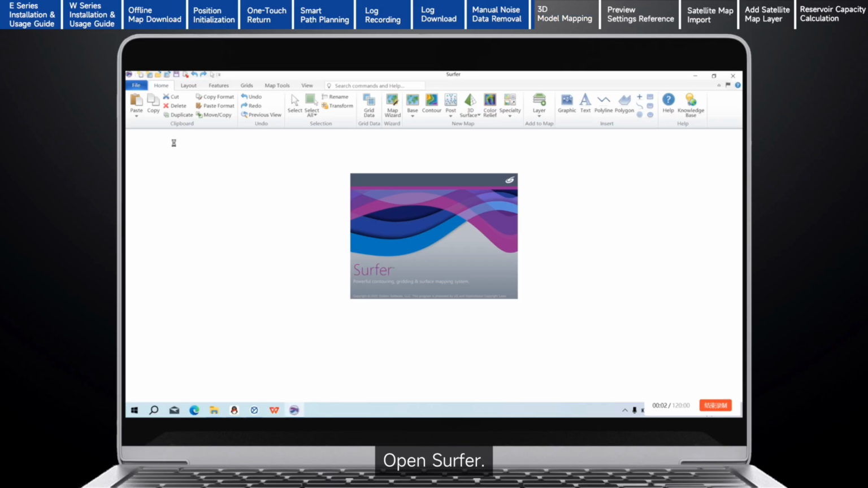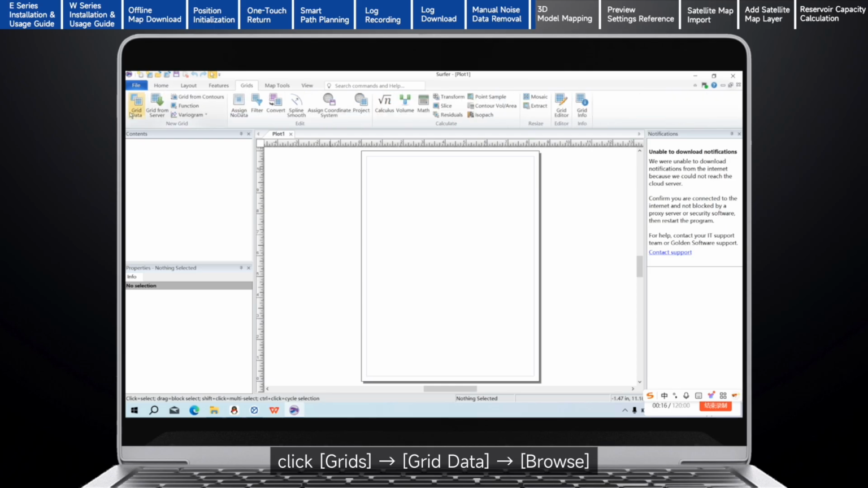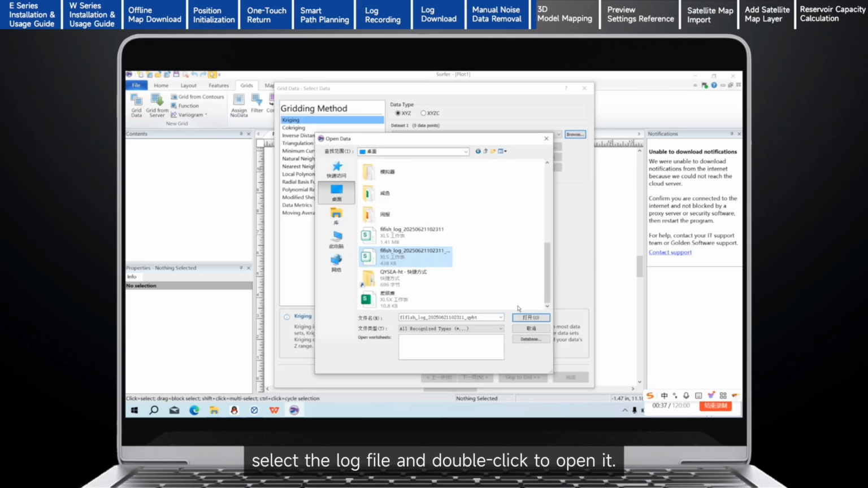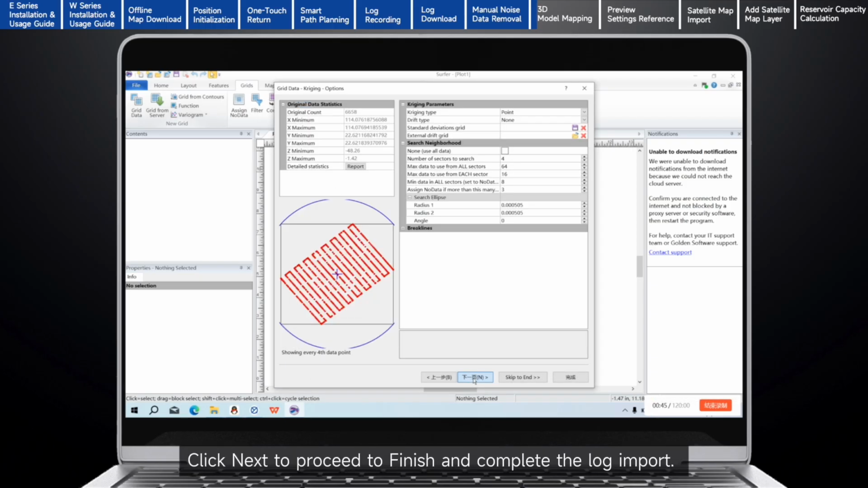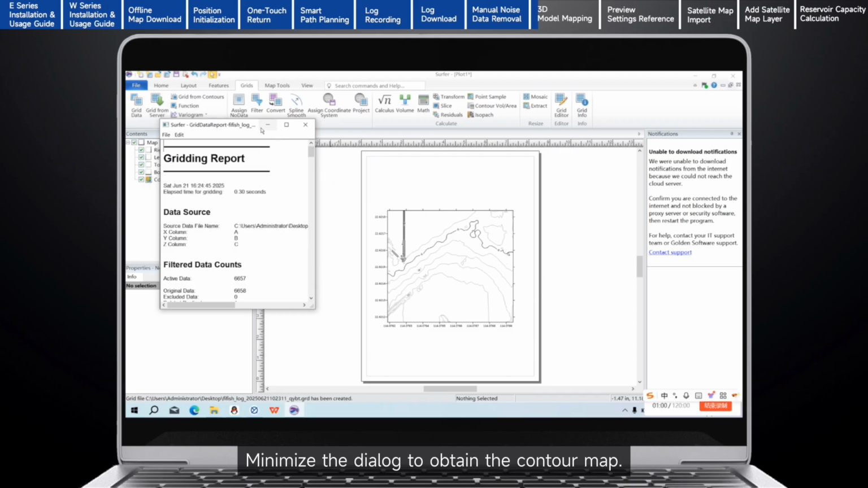Open Surfer. On a new blank canvas, plot 1, click Grids, Grid Data, Browse, select the log file, and double-click to open it. Click Next to proceed to finish and complete the log import. Minimize the dialog to obtain the contour map.